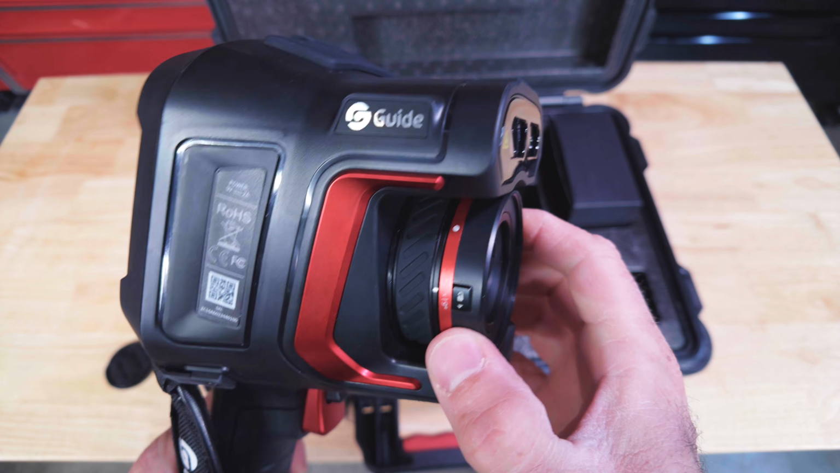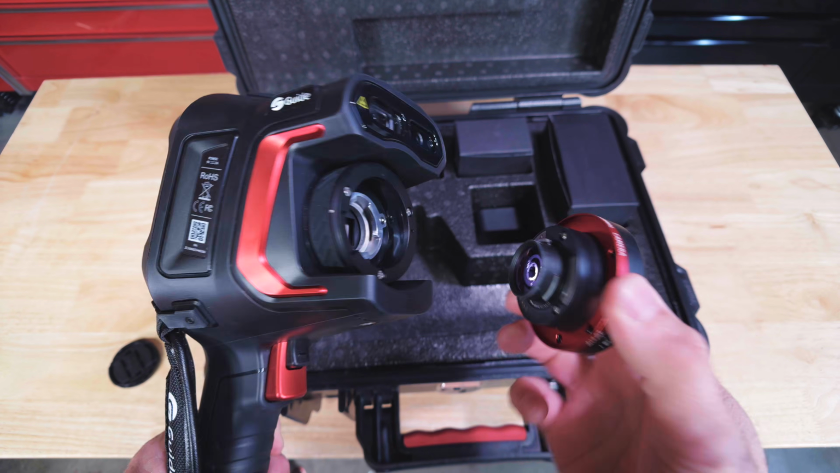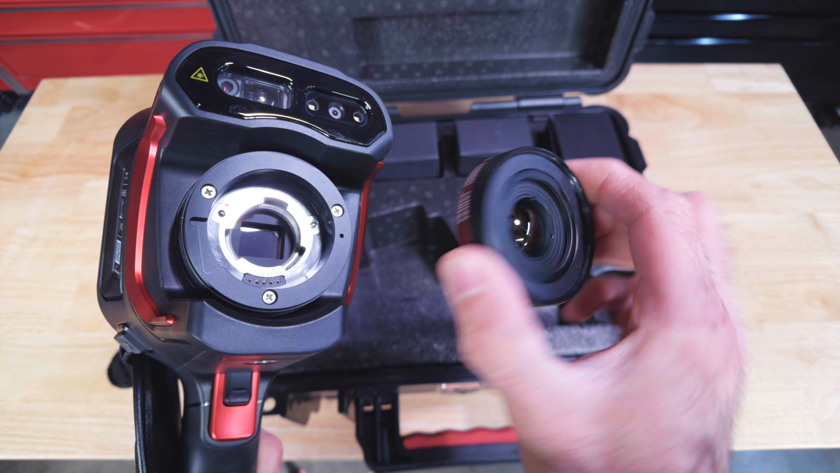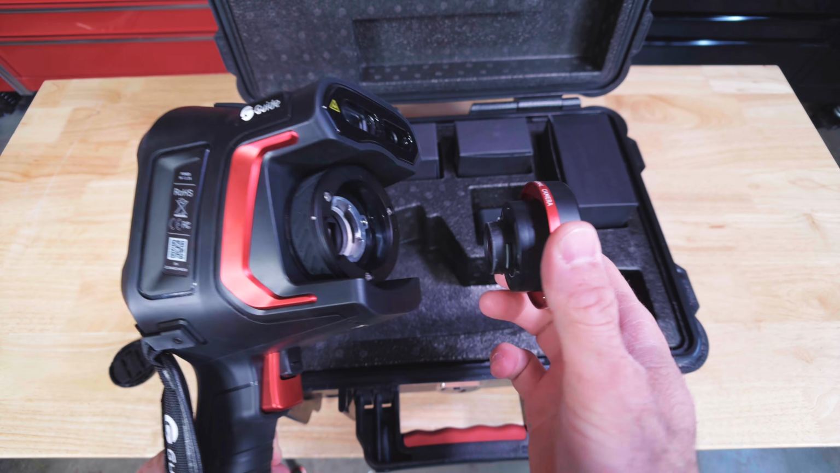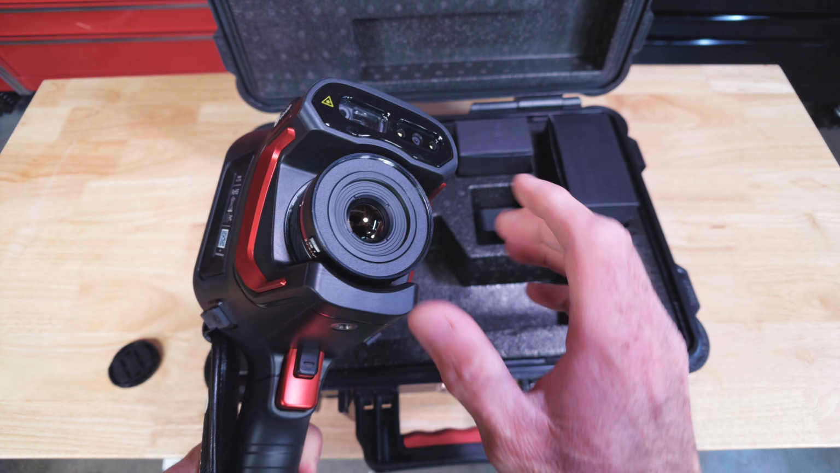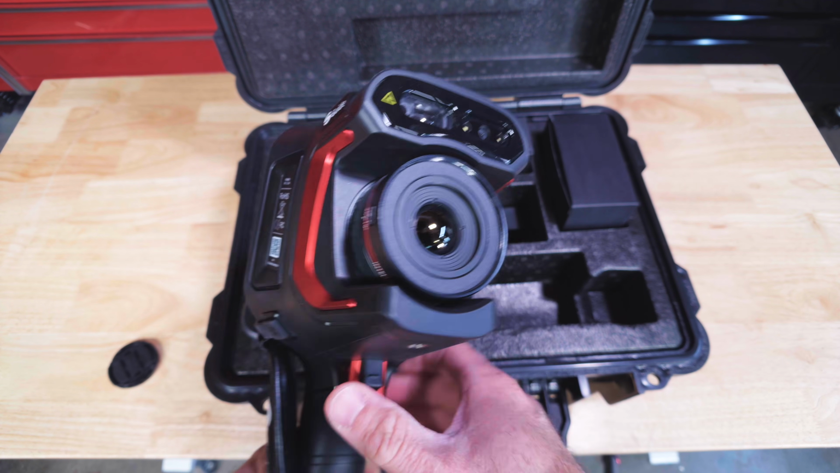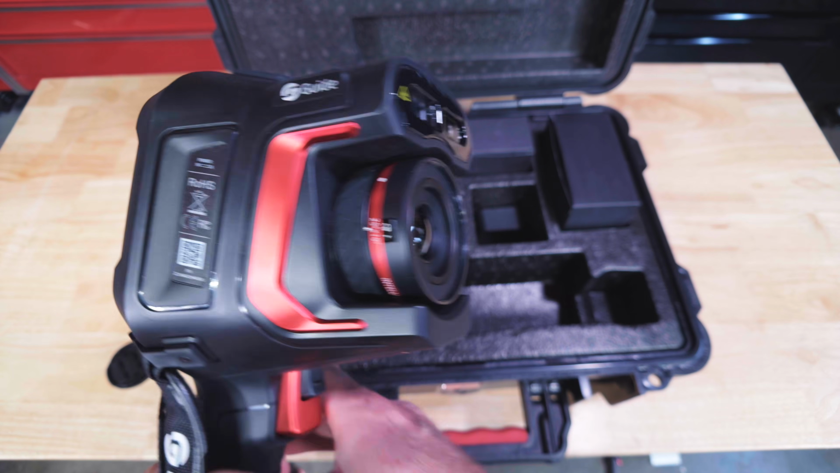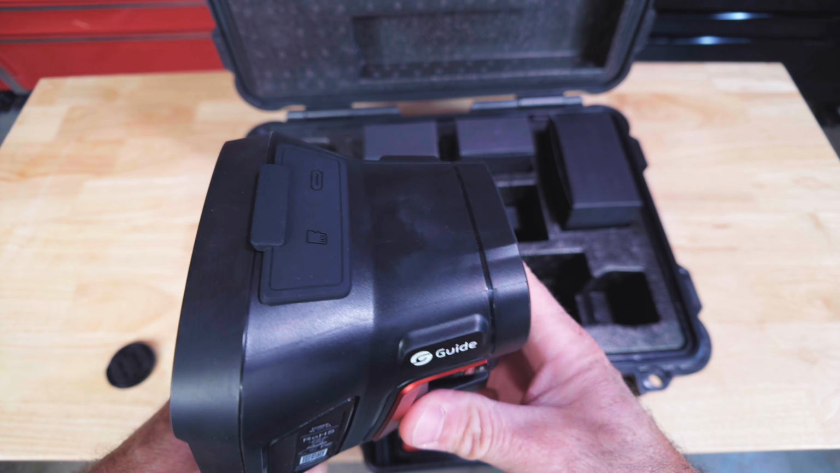Lens cap like a normal camera. There's a button here because the lens itself is replaceable. There's your sensor. I have not found different lenses online for this, and I have looked. So maybe they're coming out, I don't know. But if something happens to your lens, you can simply remove it and replace it.